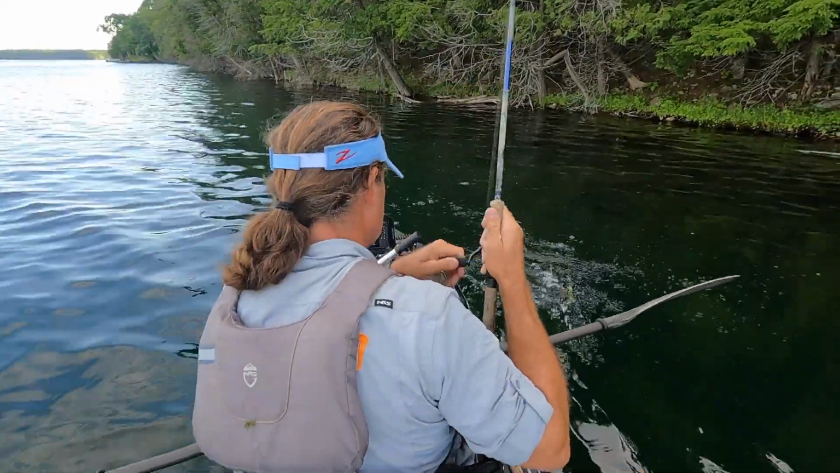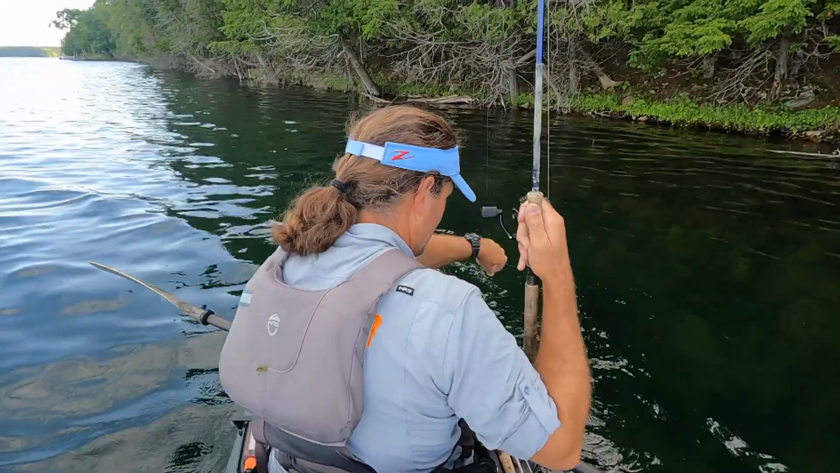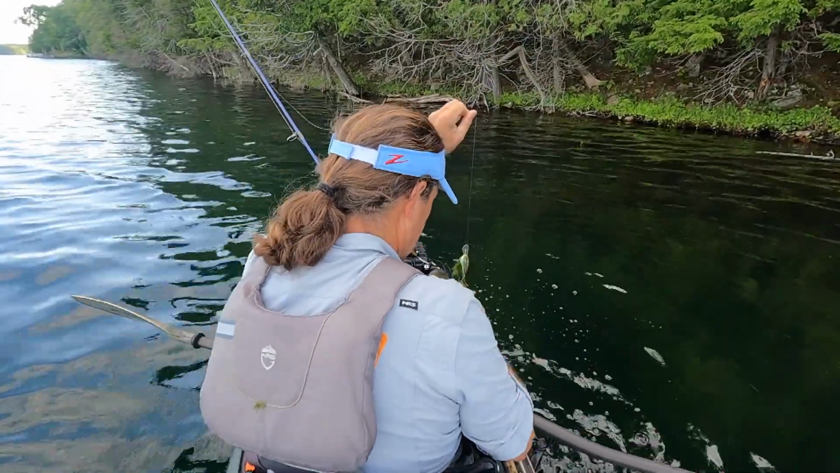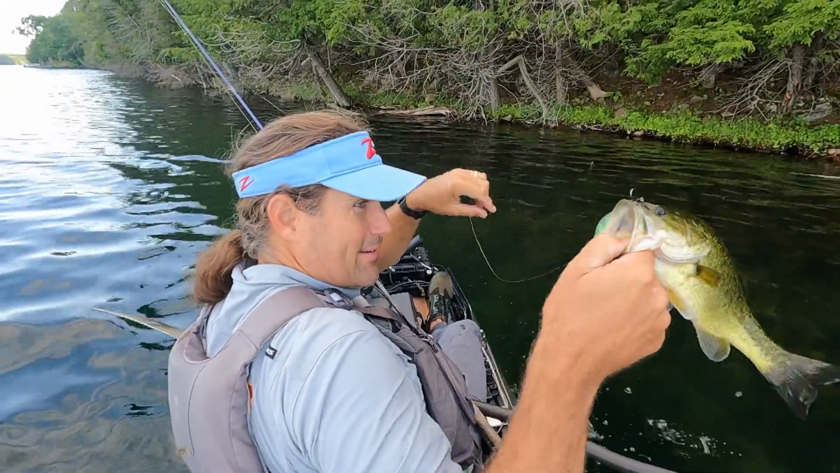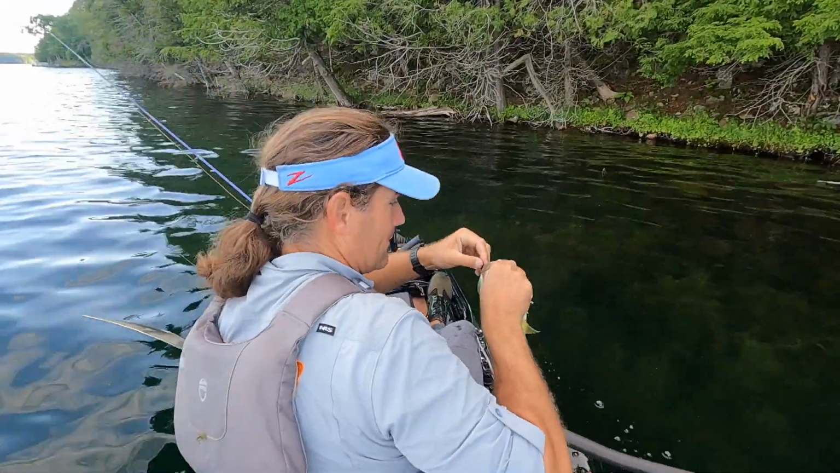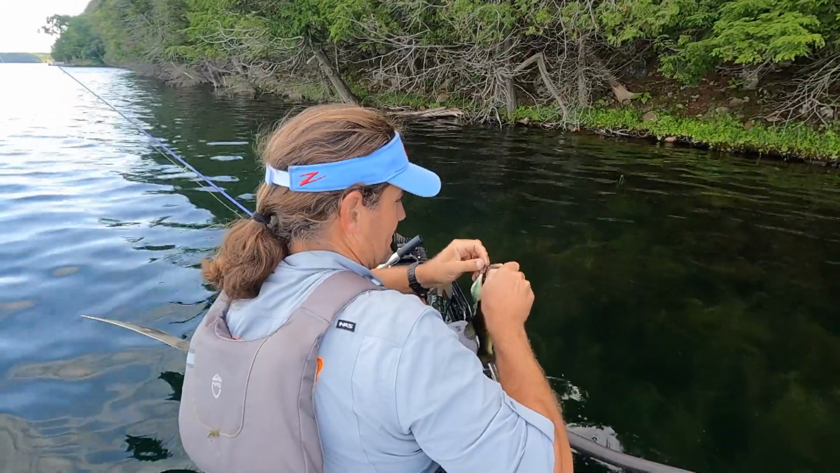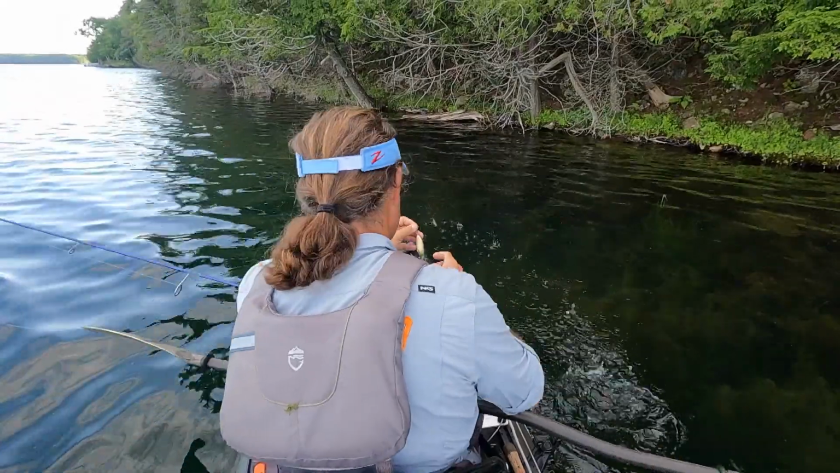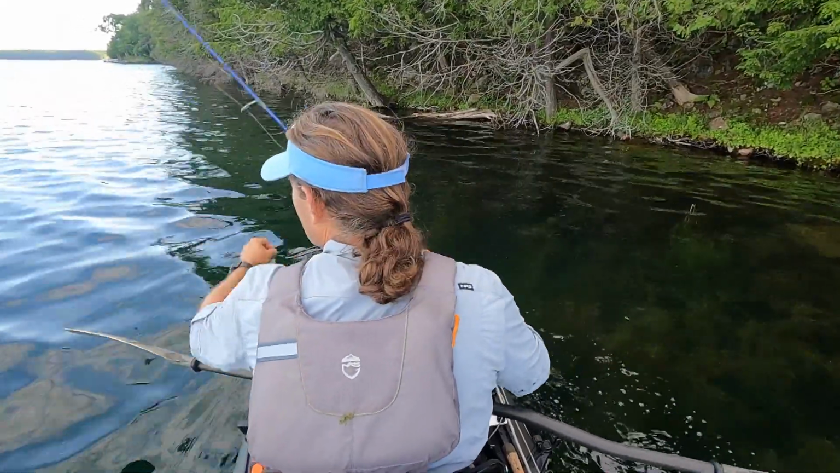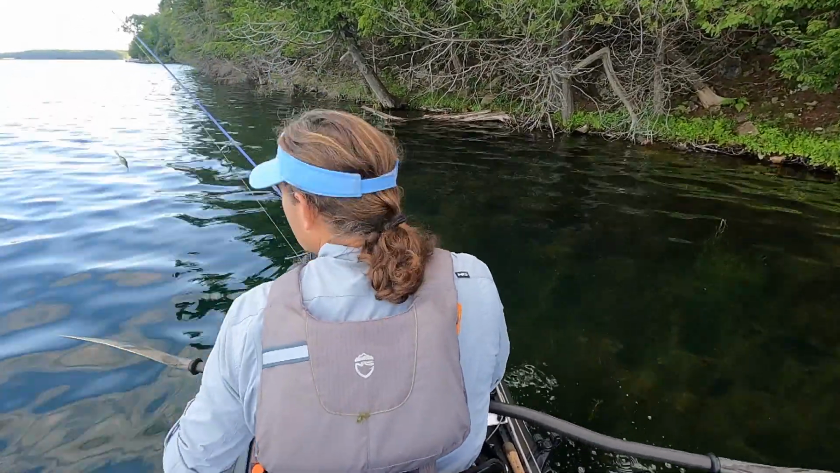All right, got a little largemouth trolling the DT10 here, right outside that grass edge. Obviously, came back with grass on it. A little largy. See you guys. That's about the same I got. Yeah. You got a couple up there. Where'd you get them on?